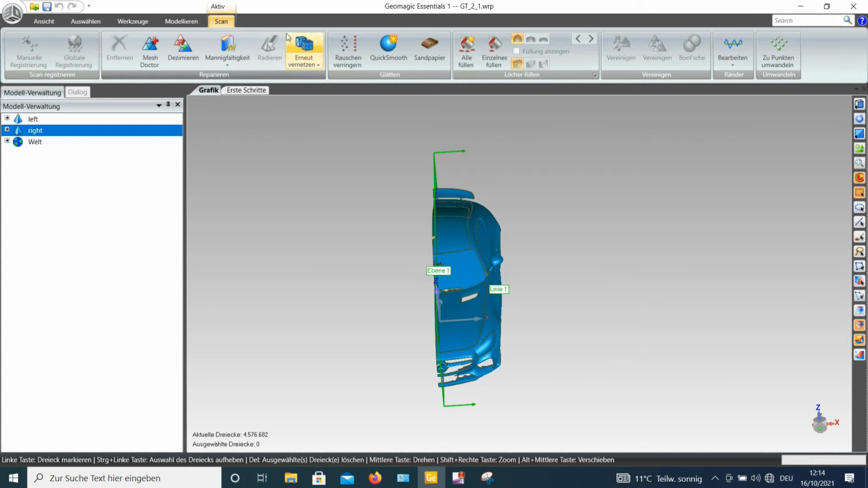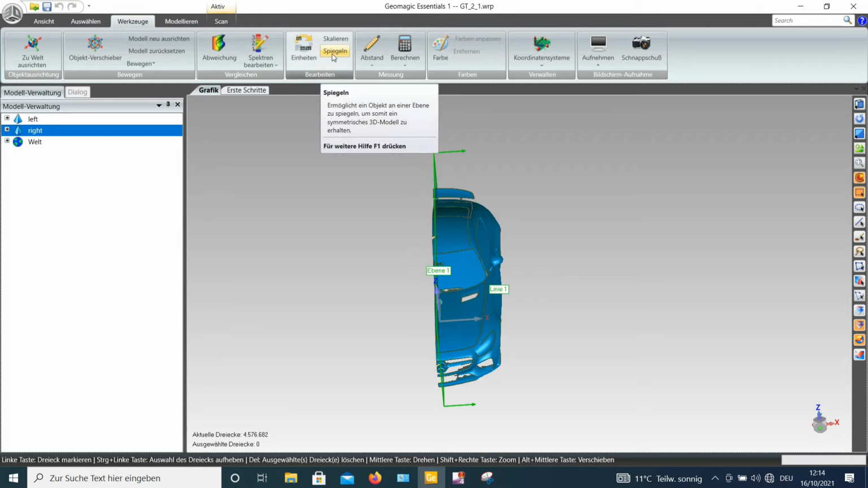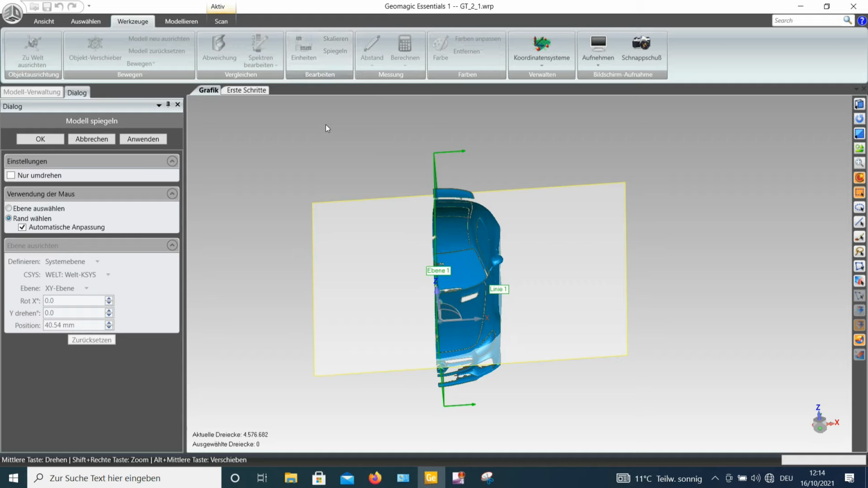To continue, I will have to first mirror that and then align it. So there should be under tools the option to mirror, and I should be able to select the plane.